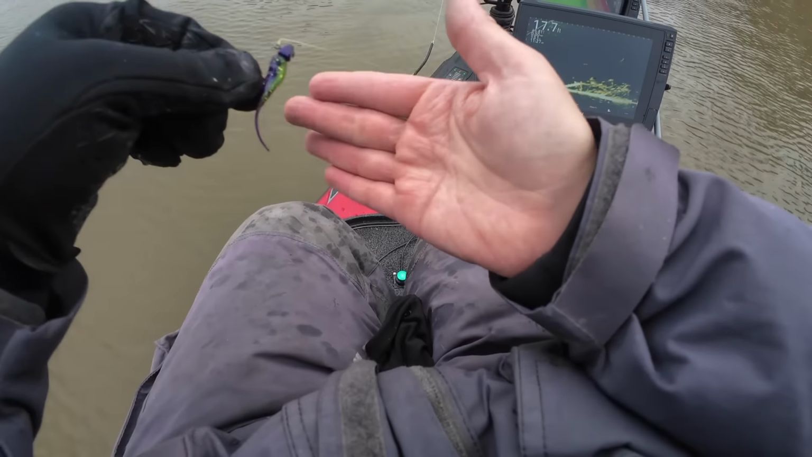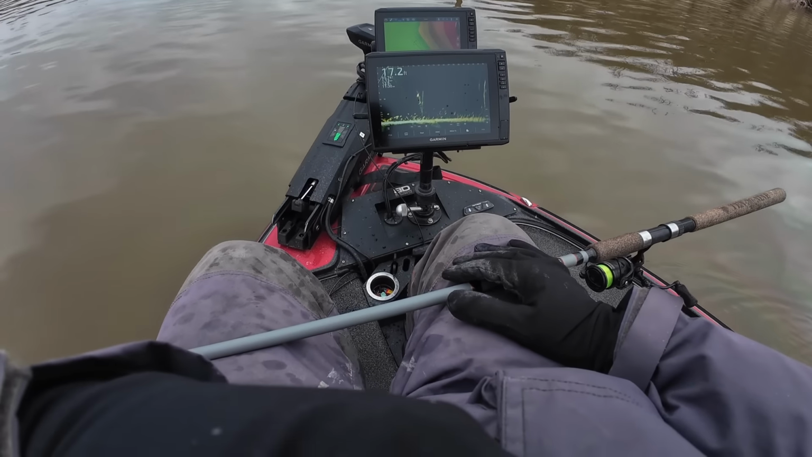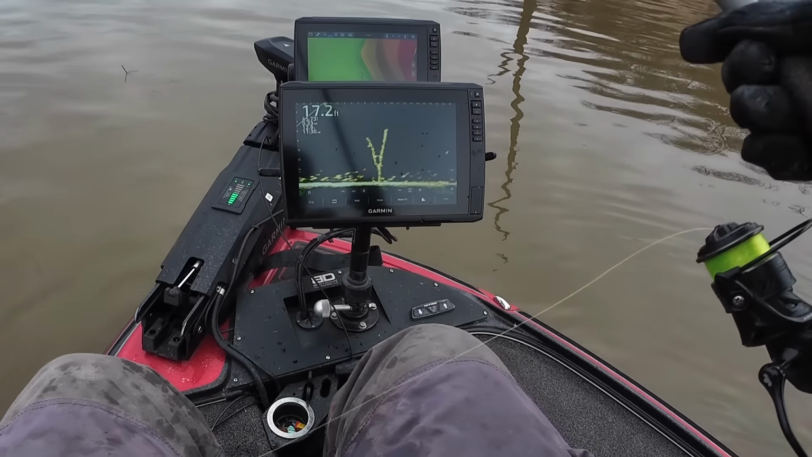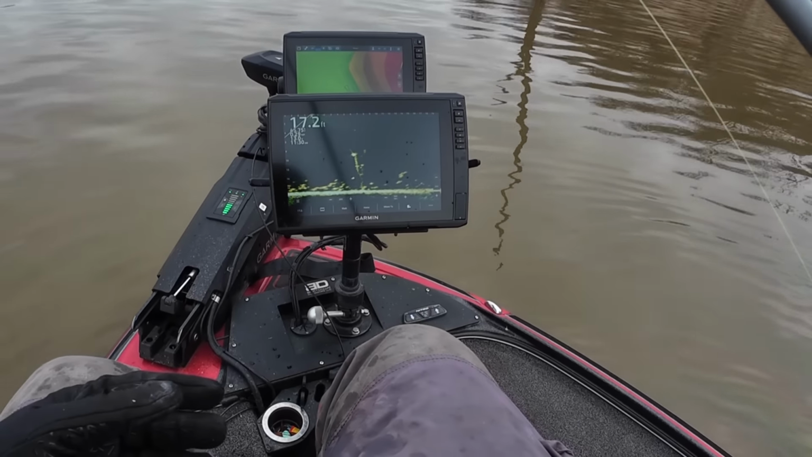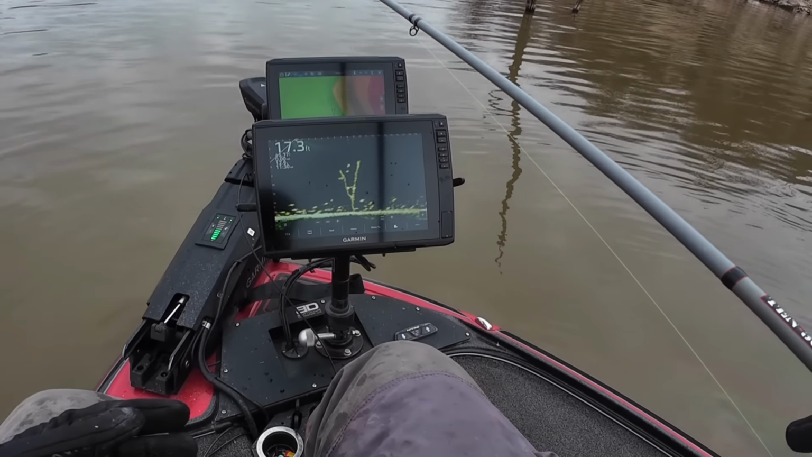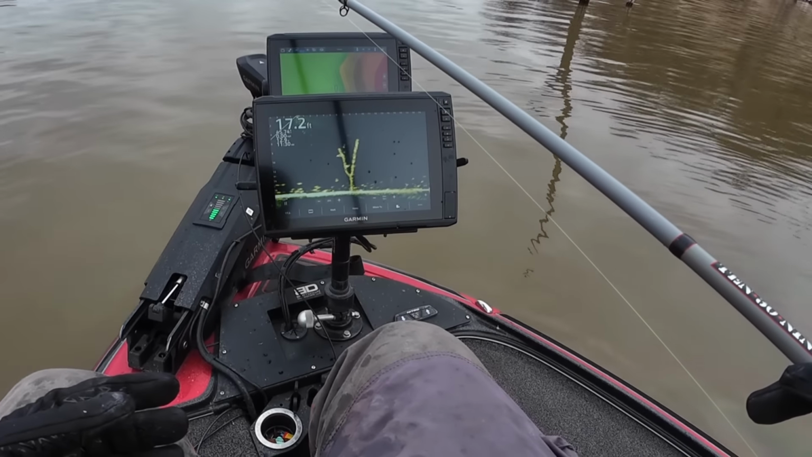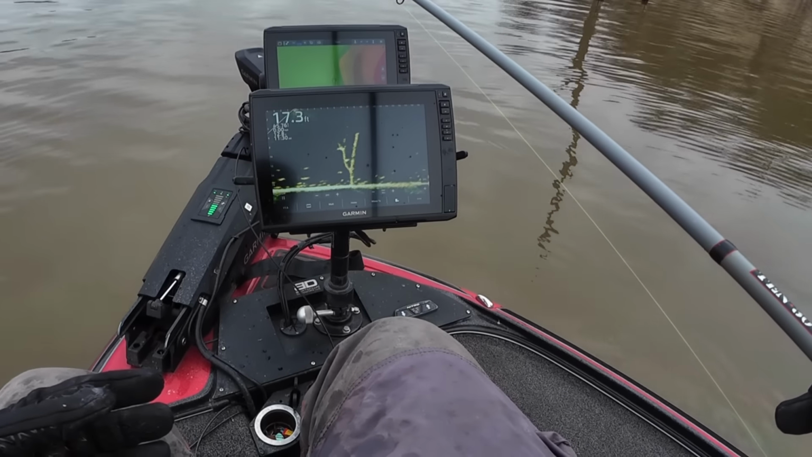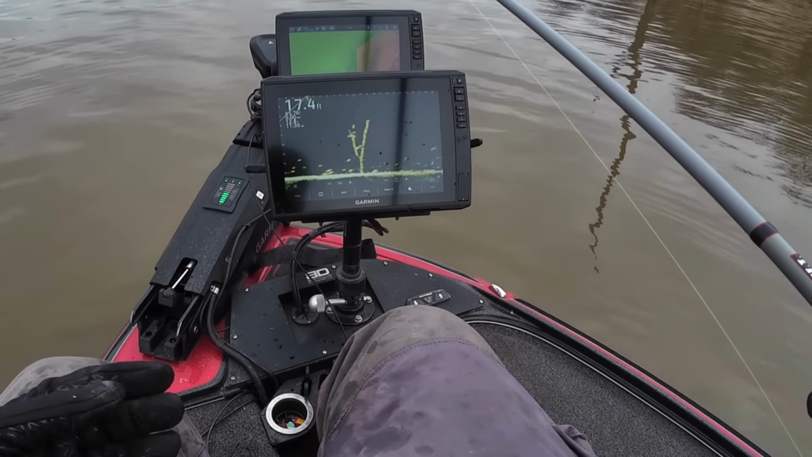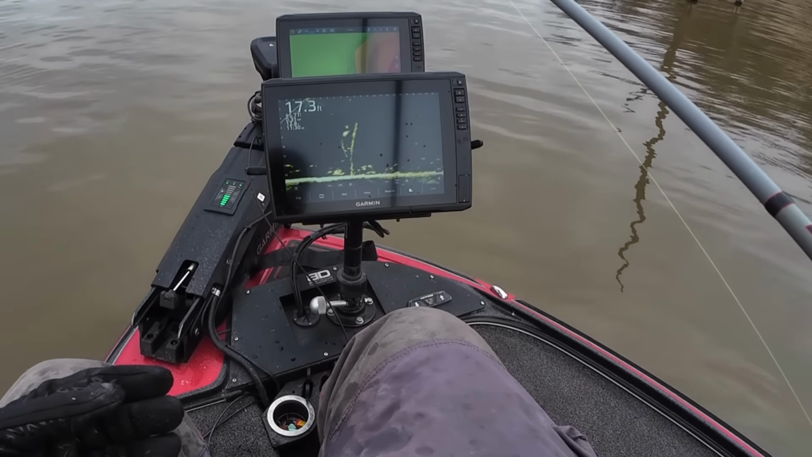Let's catch some more. Looks to be a lot of fish through here, but man, they are spooky. Got one on the top of this tree. Let's go find out if he's hungry. Turn it up.